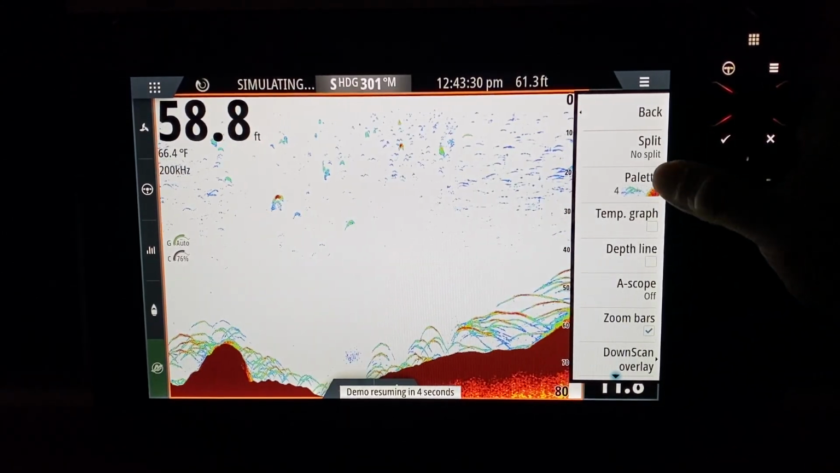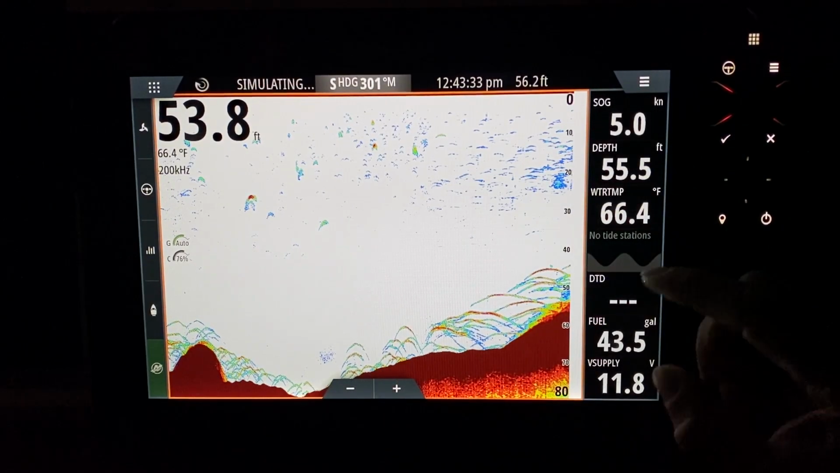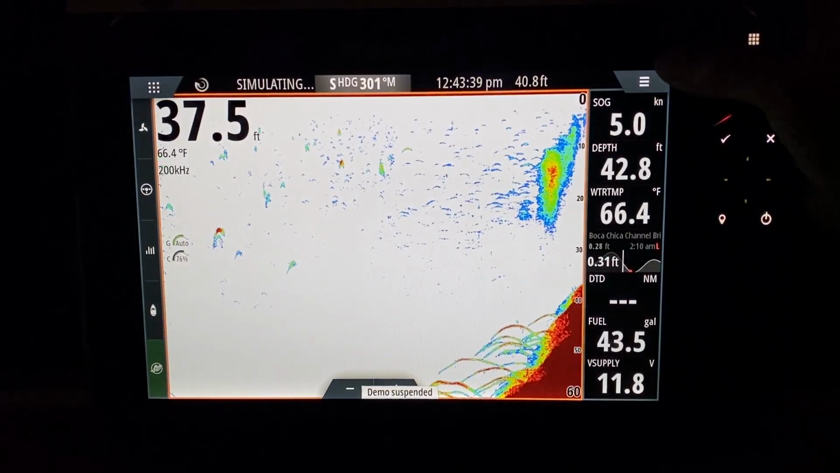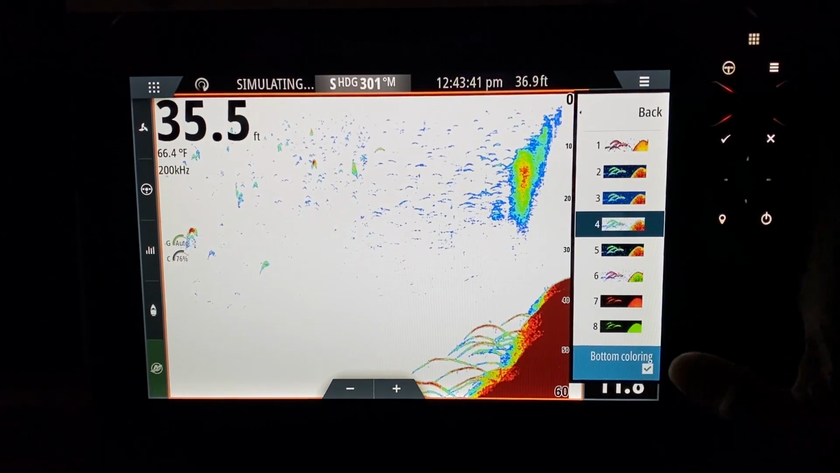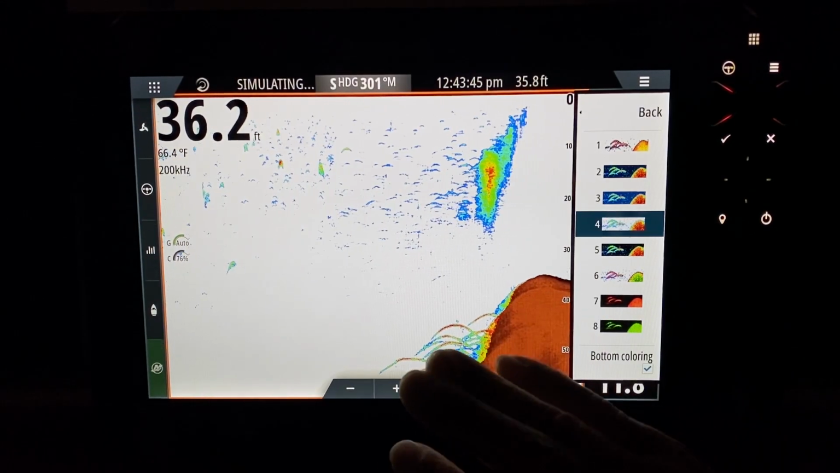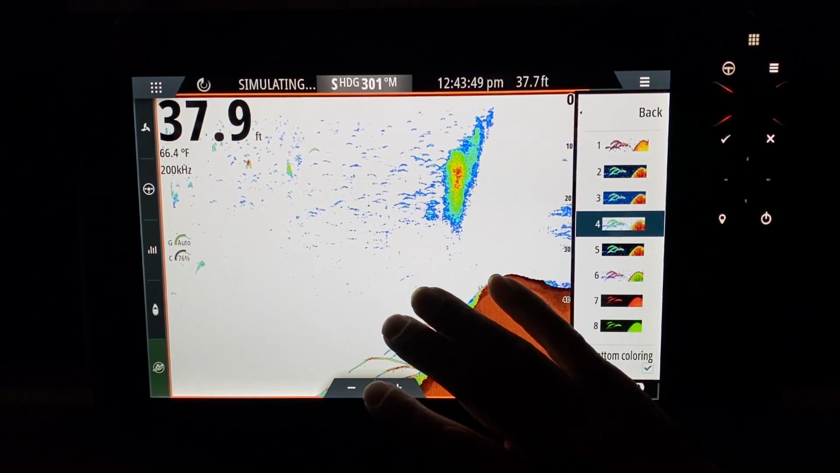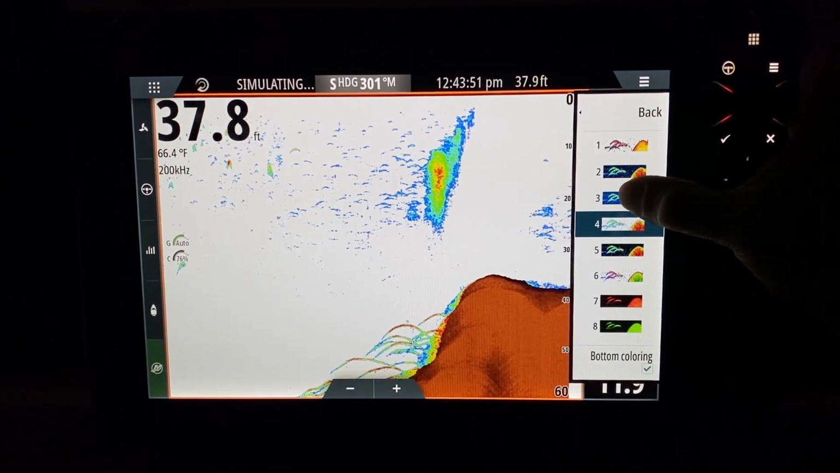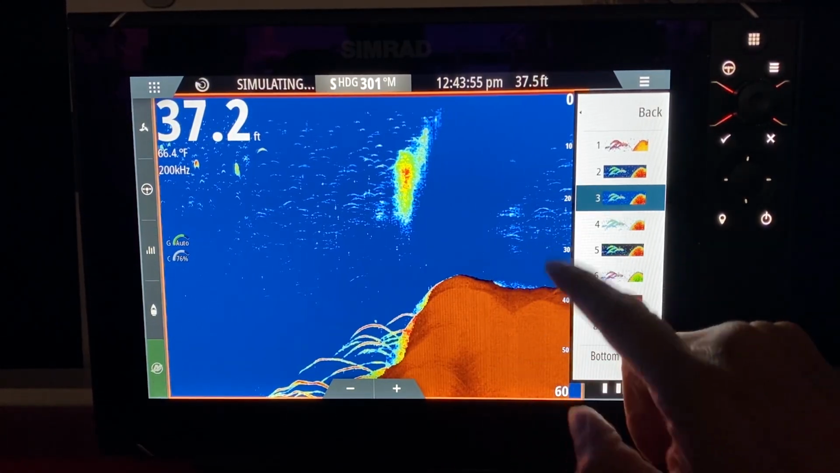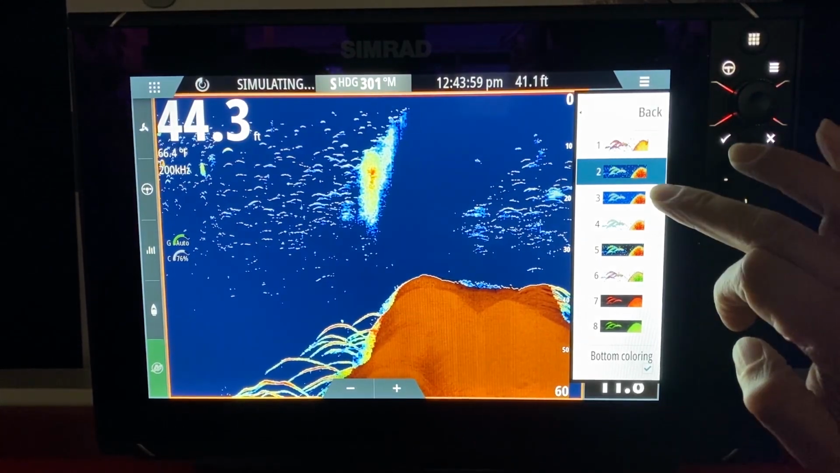The most important thing on the Simrad is setting the bottom coloring, and nobody seems to do that. So sorry, it's on demo mode, guys. So we go to bottom coloring, which shows you the hardness of the bottom beautifully. And most of our consumers find that the dark modes on the Simrad are amazing. So we go to color number 3, and I'll show you why we use color number 3 or color number 5 or color number 2, which is our dark colors.